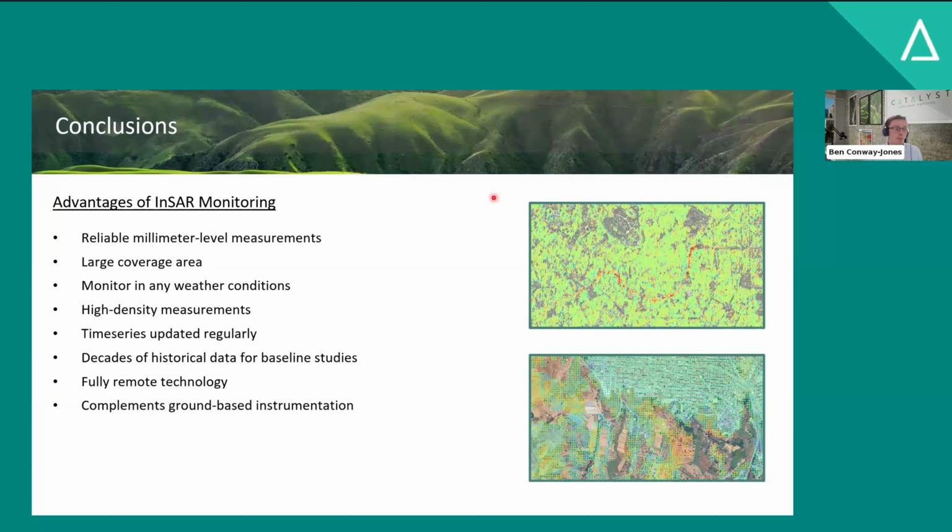So hopefully I've been able to demonstrate with these 2 case studies some of the advantages of InSAR monitoring. We're able to obtain reliable millimetric level measurements of displacement at the surface over large coverage areas. We can monitor in any weather conditions. The GIF that I showed earlier of the landslide using optical imagery, we have to wait for cloud-free days. That's not something we have to wait for with radar imagery. We can get high density measurements.